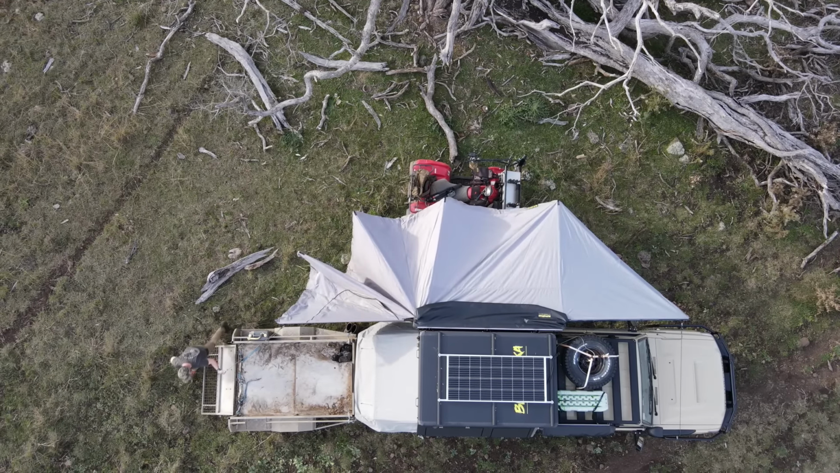That was super easy to set up. I love this big awning as well. Very quick, doesn't need guy ropes if it's not windy. Bed's made, I've got some food in the fridge there, about an hour until dark.